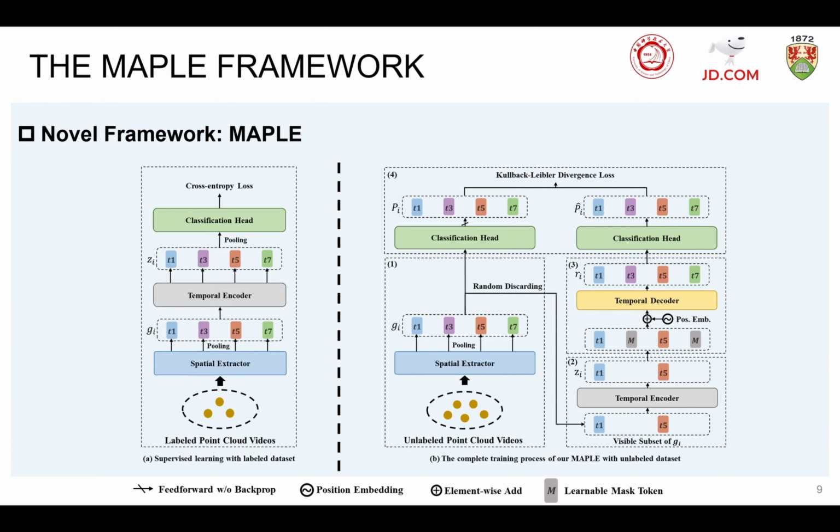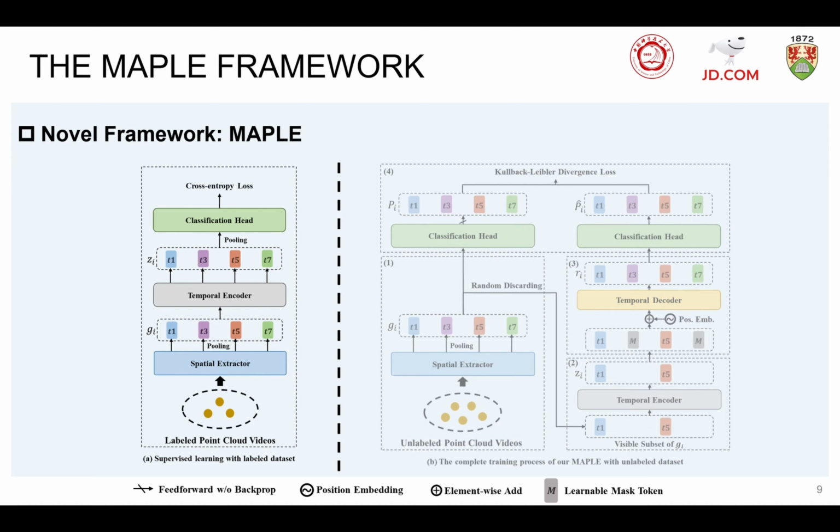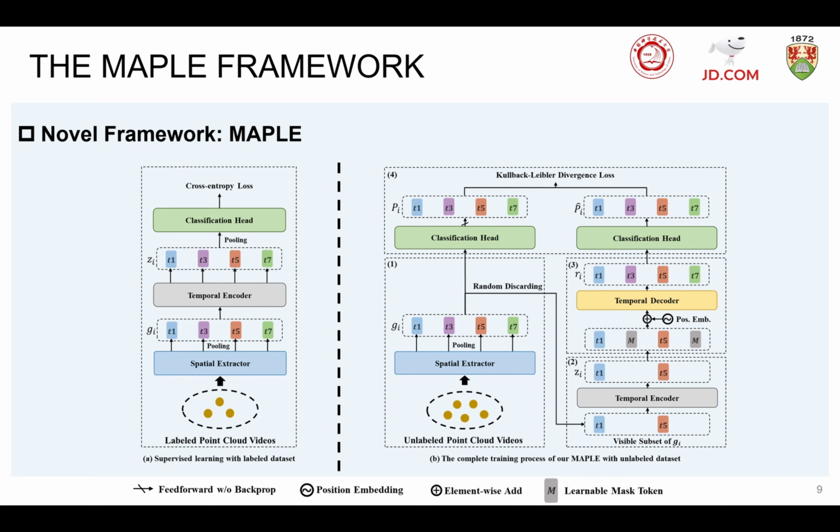Moreover, we adopt our transformer as the backbone of our semi-supervised framework MAPLE for semi-supervised point cloud action recognition. As shown in the left part of this slide, we adopt our transformer backbone and the cross-entropy loss for supervised training with labeled point cloud videos. Besides, the right part shows the complete training process of our MAPLE with unlabeled point cloud videos.